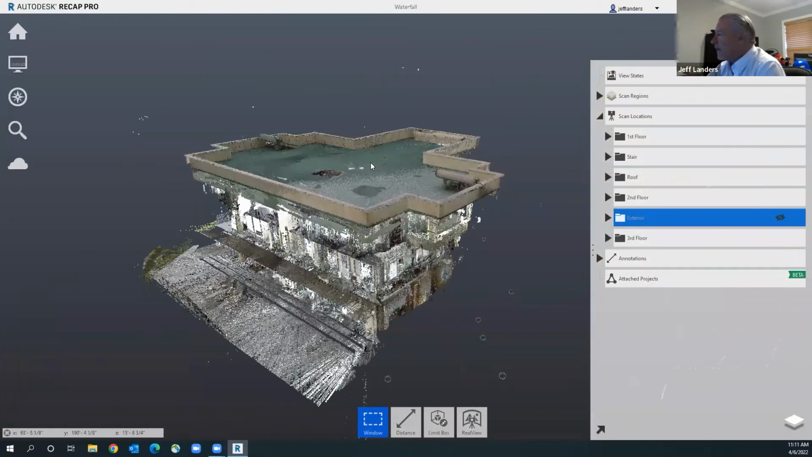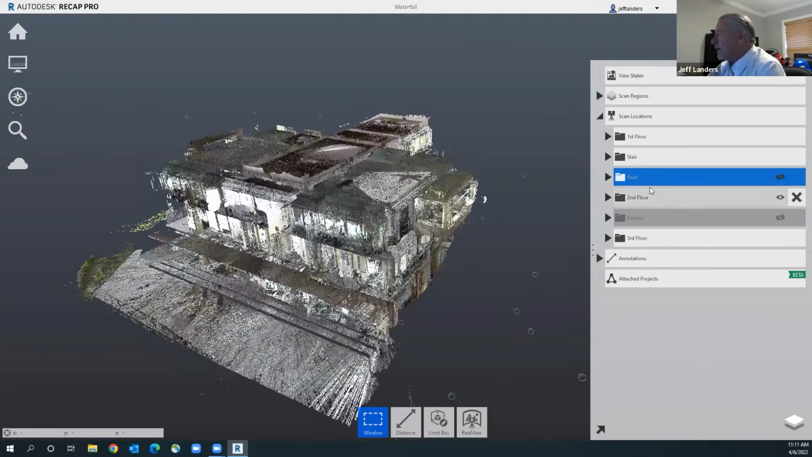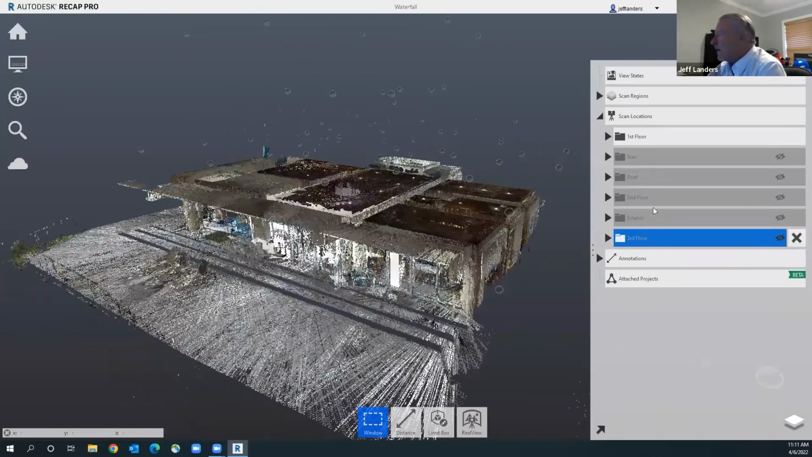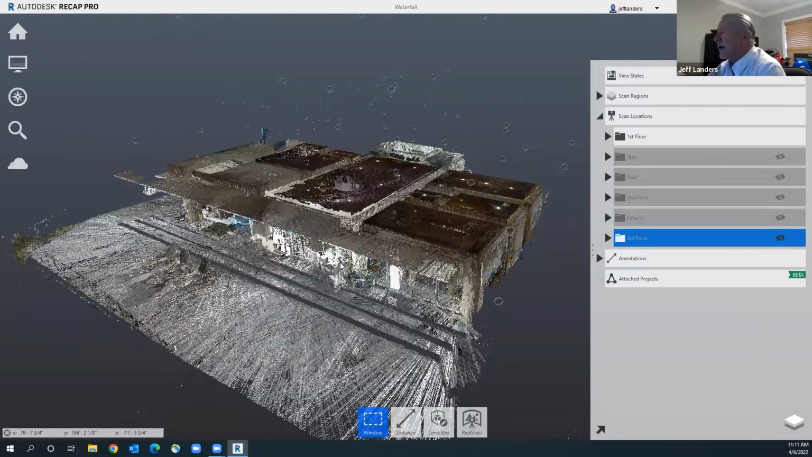Now we're seeing the interior of the building and the roof. I can turn off the roof, go in here. That's all the interior spaces. And then we can even take it down to where we're just looking at the first floor. And that's all of that organized data goes into the design software. So you can do the same thing there.